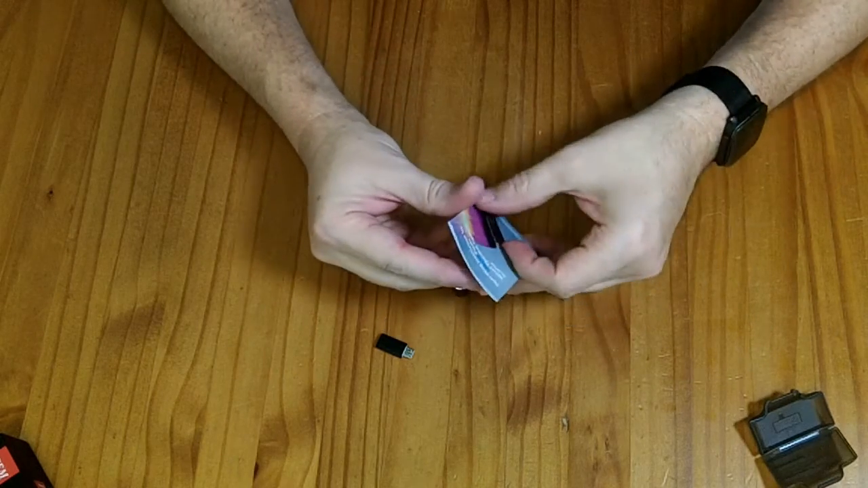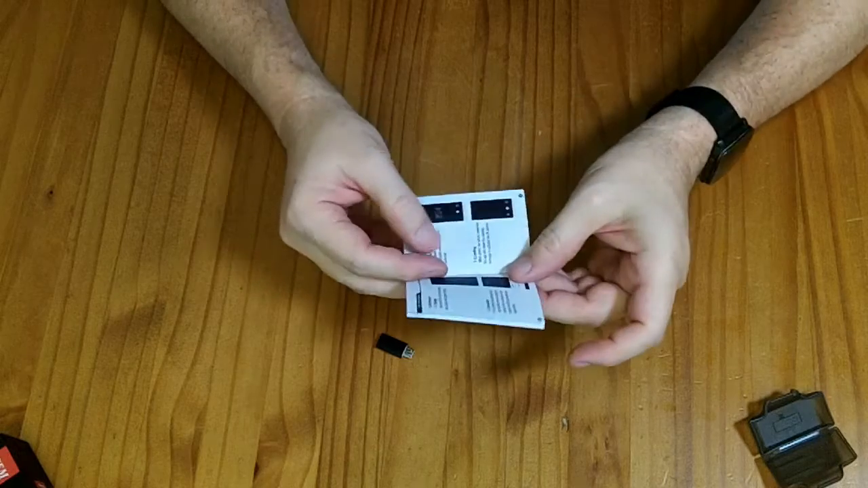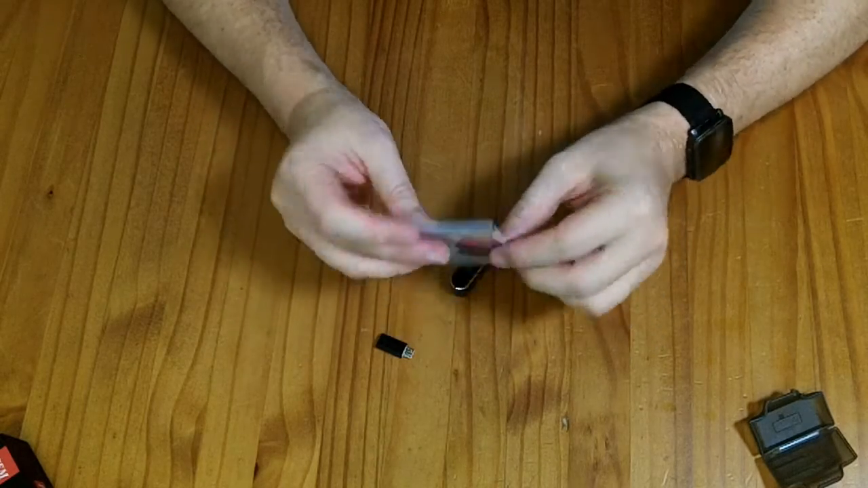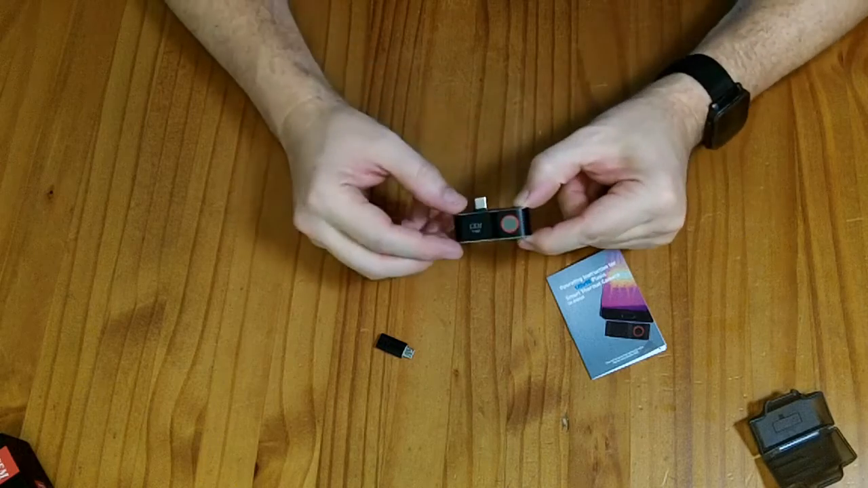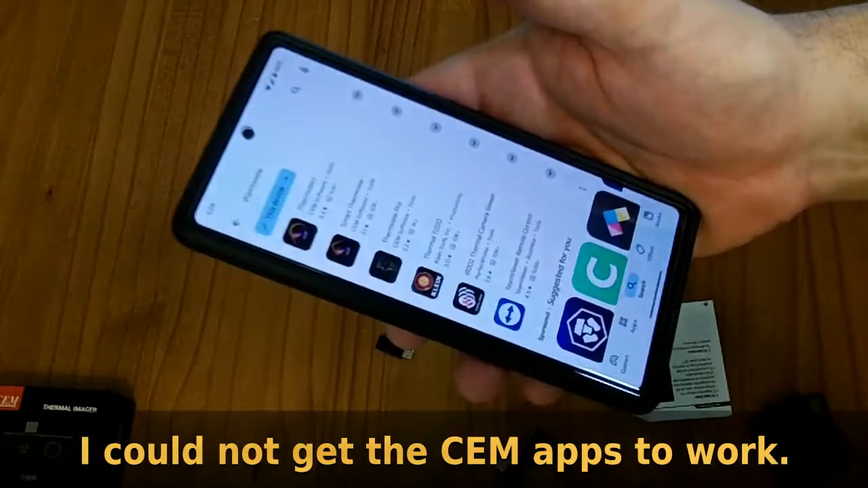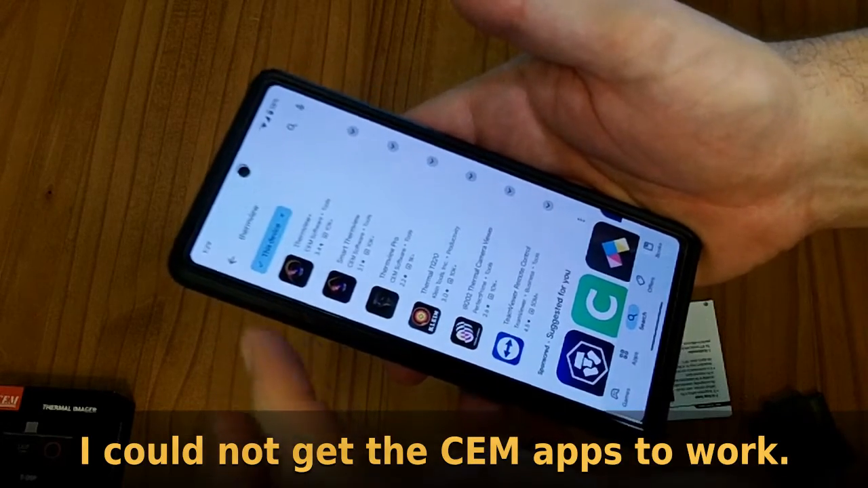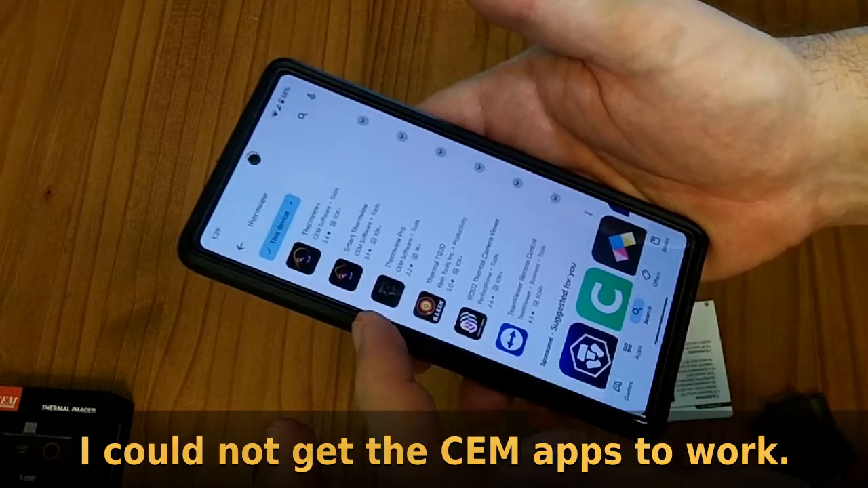The manual says, once you install the app, it'll look like this, but it doesn't say where to get the app. And this is for Android phones, so I'm going to go look on the Android Play Store for an app. Okay, I've tried ThermView Plus, which didn't work. I've tried the Smart ThermView, which didn't work. So now I'm going to try ThermView Pro.